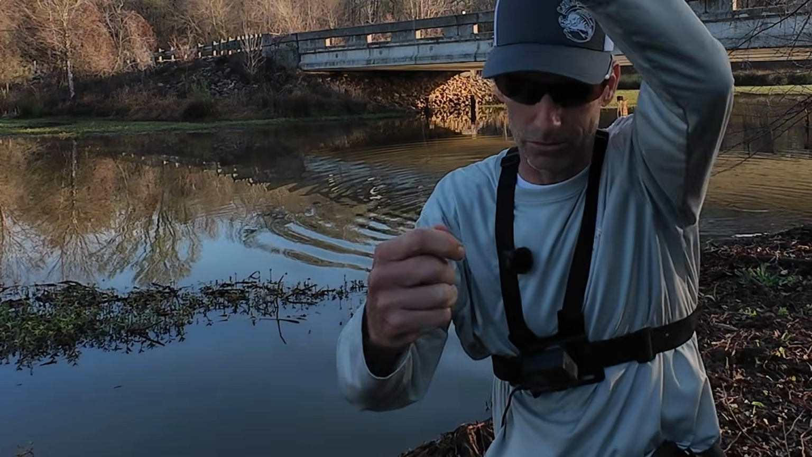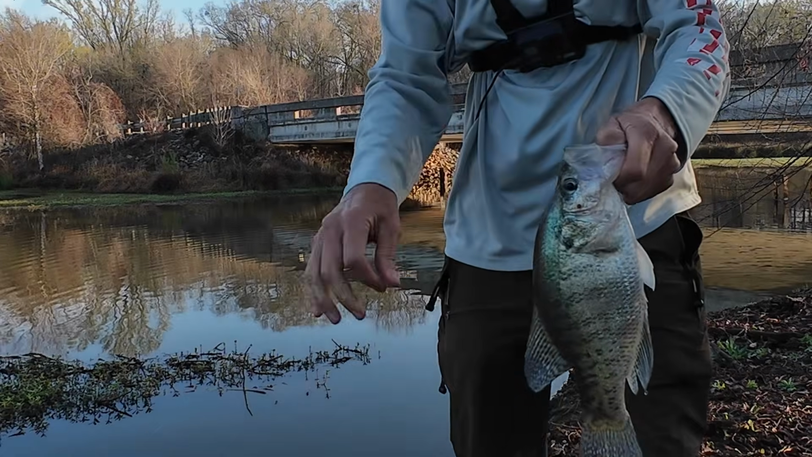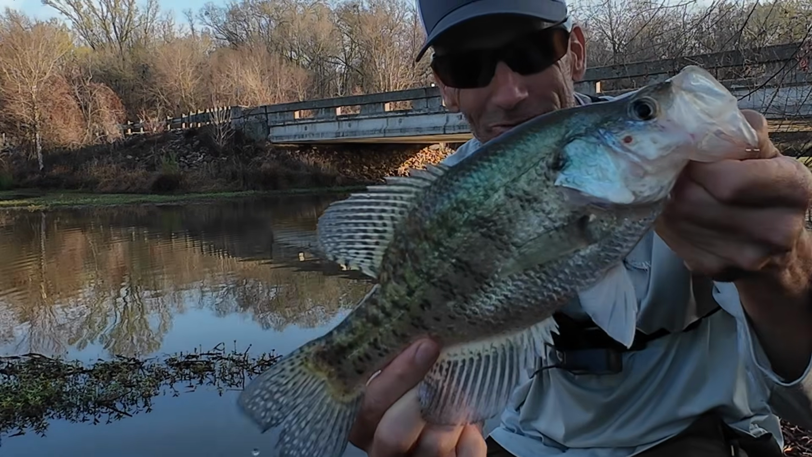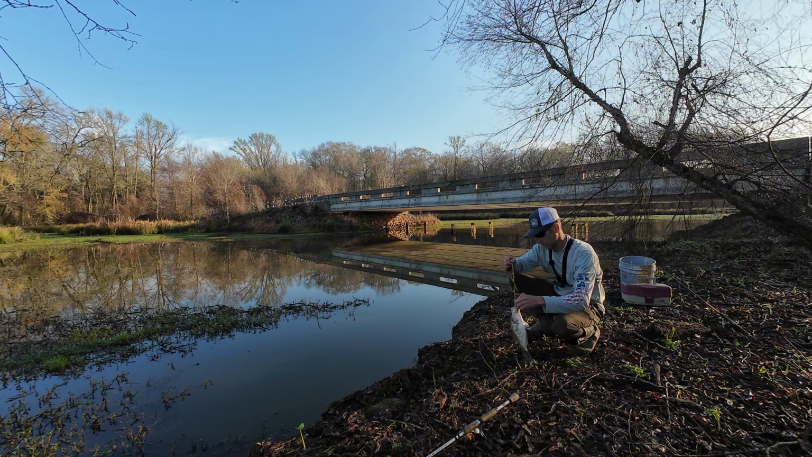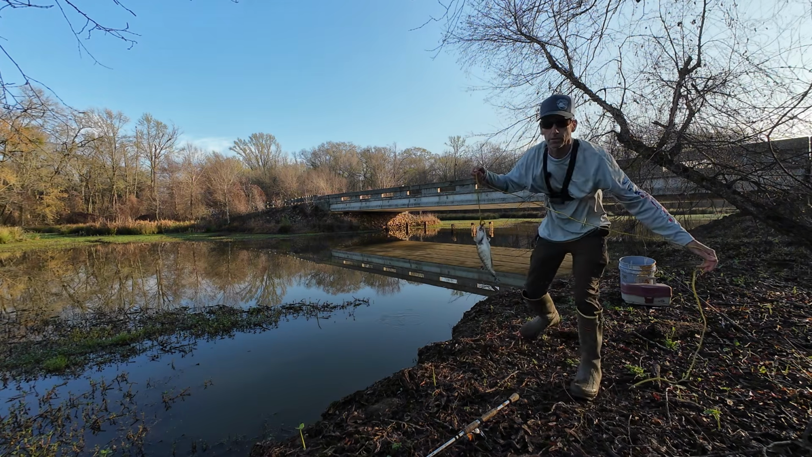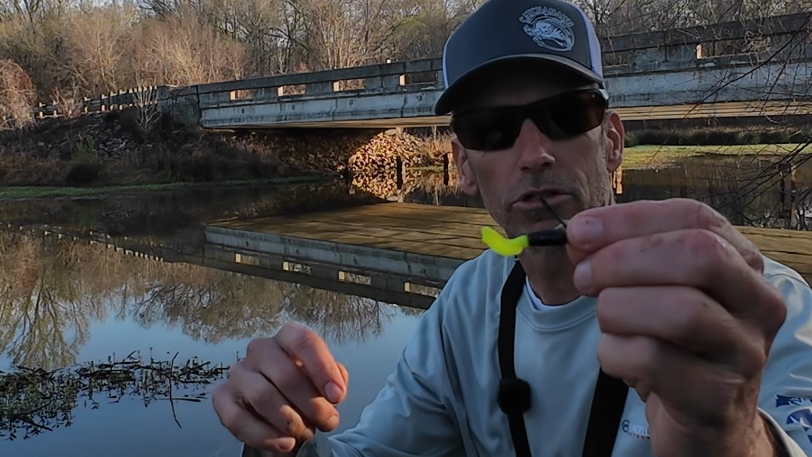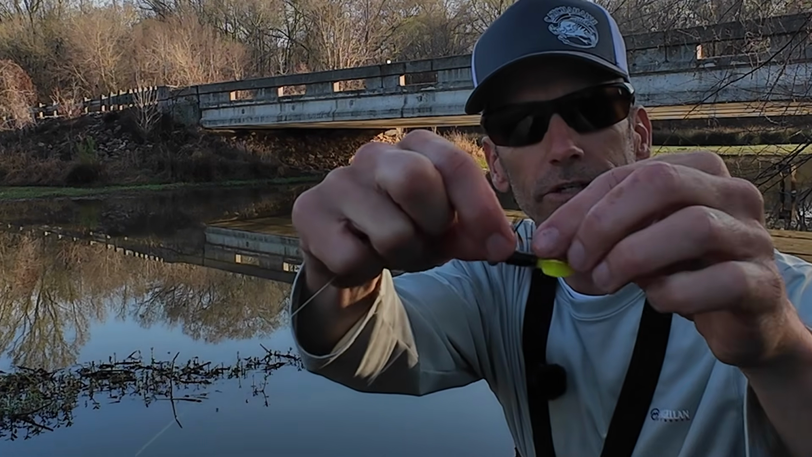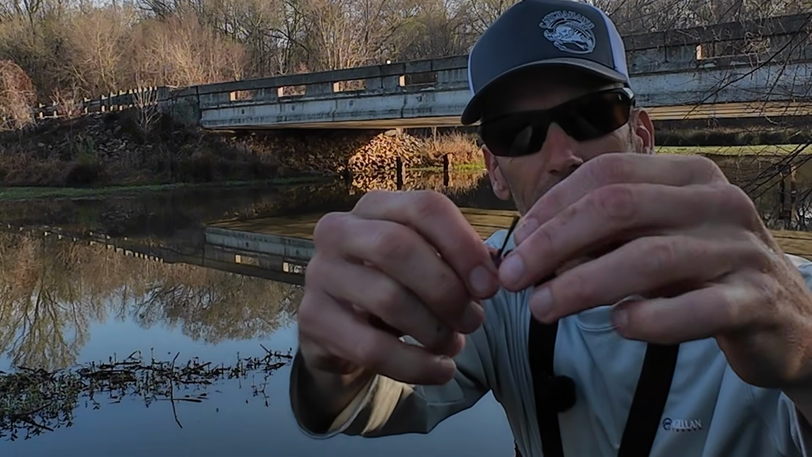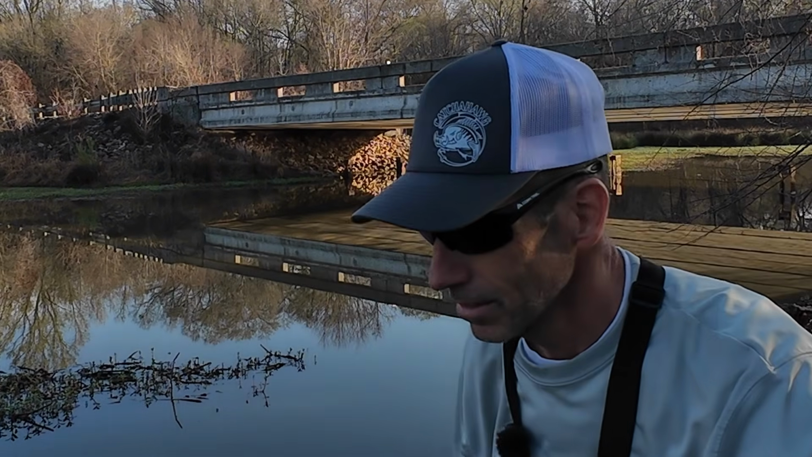I'm just not sure what's going on around here at this place. Well, we got the first one. Got to start somewhere. It's a pretty nice one to start off with. I caught that one swimming this little grub right here. A little 16th ounce grub, got a little weed guard on there to keep it weedless. A little small curl tail grub. Let's see if there ain't some more.